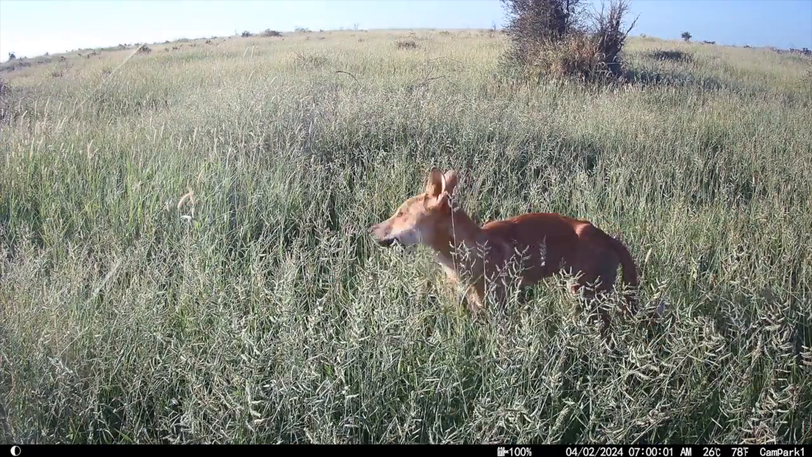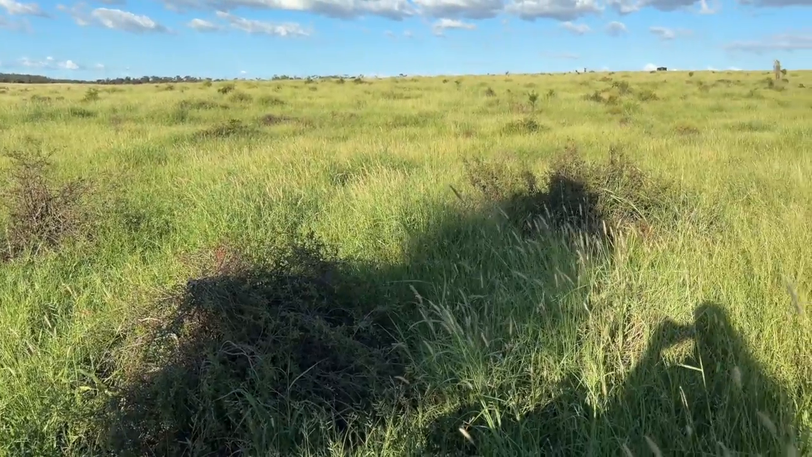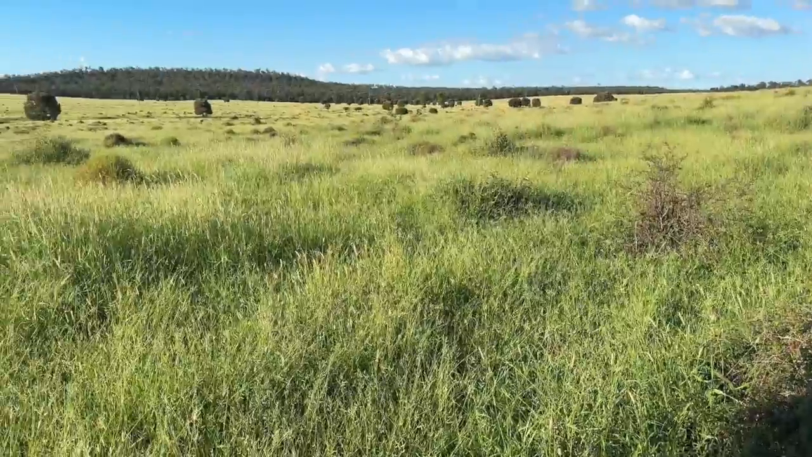I've got another mob of steers to shift, get them out and let them sit in the lane overnight. We can process them tomorrow.